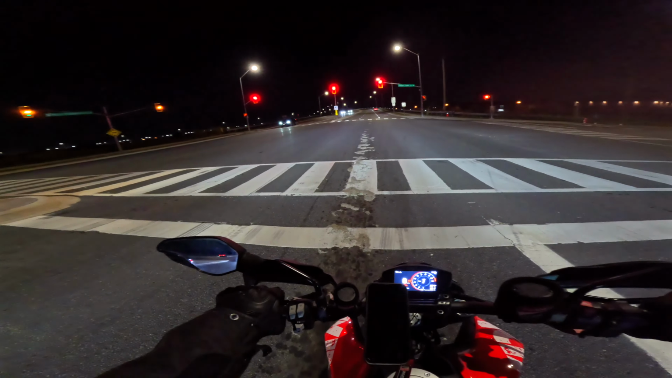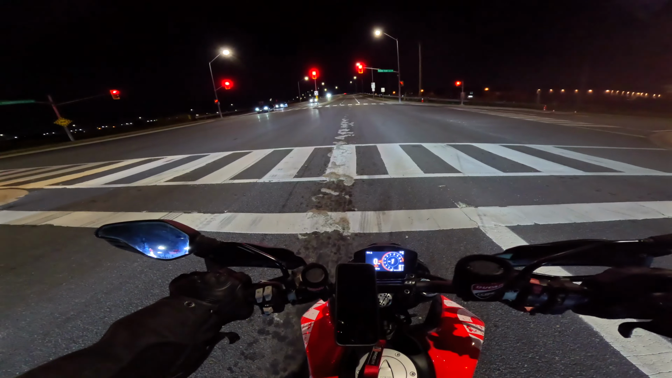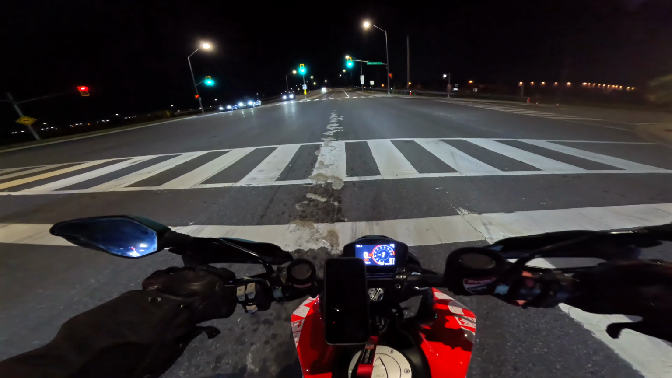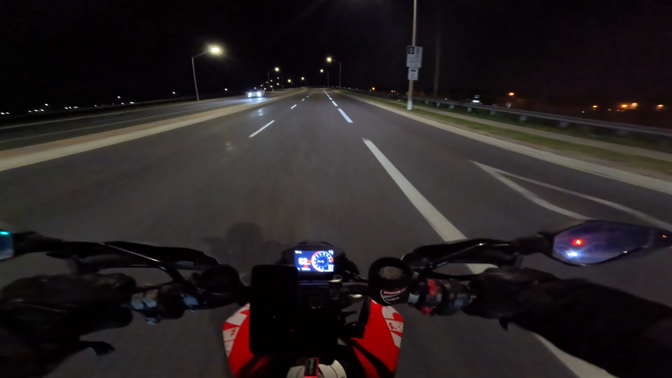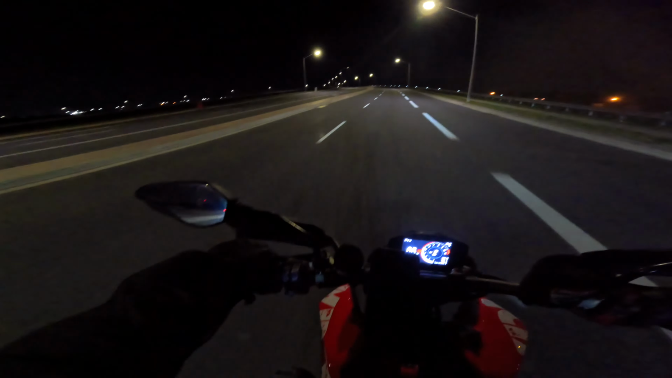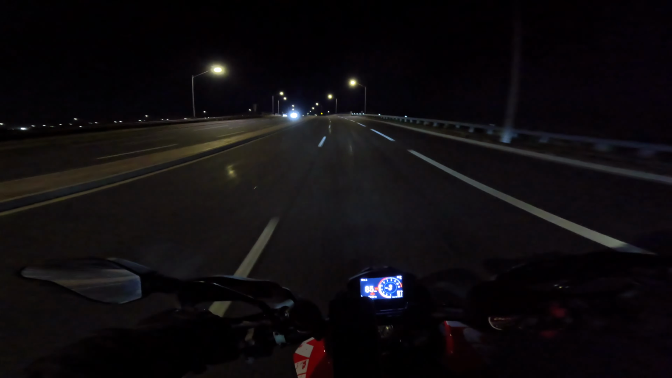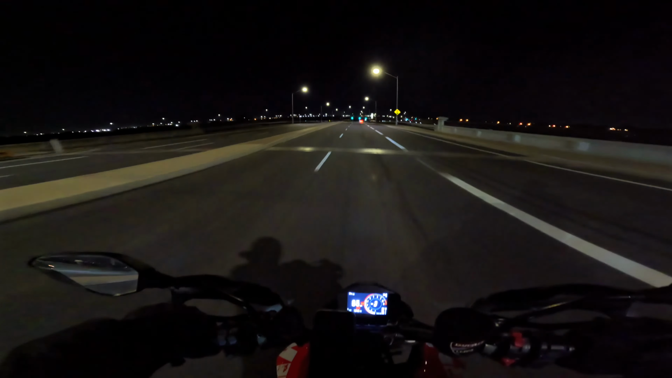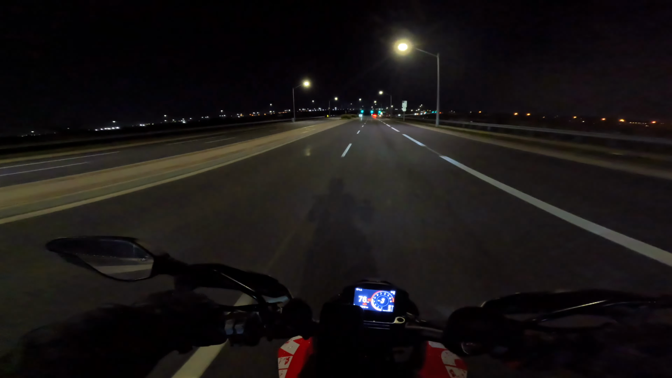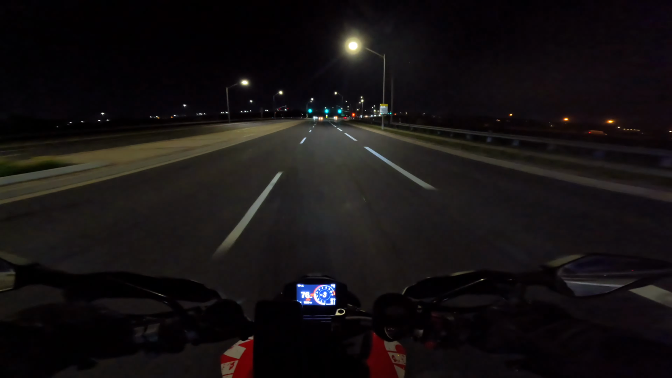Super brake. I mean, you know what? Sucks that I caught a red, but I really can't complain. This has been actually alright. Besides my visor fogging up, but crackle pop, says the muffler.